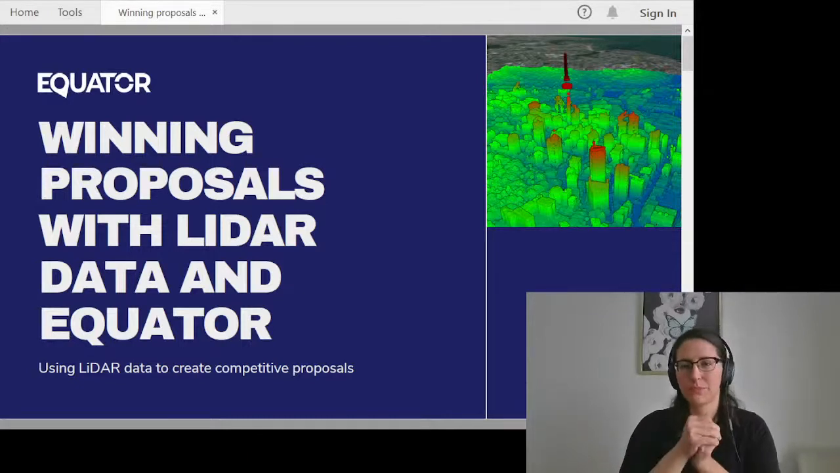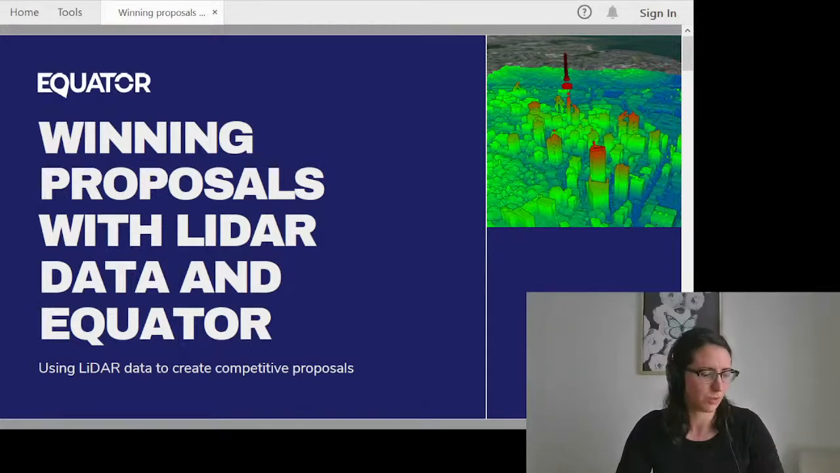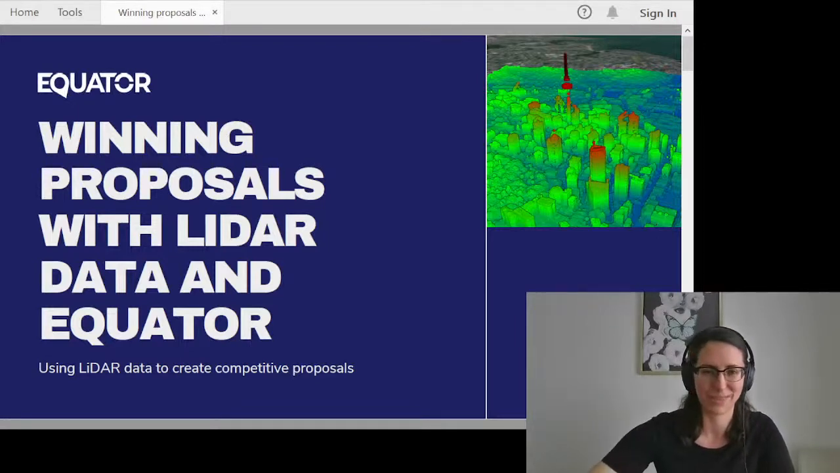Okay. So I will be taking you through some slides today, and we'll be jumping into Equator as well, and giving you a sense of what sourcing LiDAR data there would look like. At the end, I will give out my contact information as well as introduce you to some other people on the team. If you have any questions, any ideas you want to run by us, if you want to let us know the kind of work that you're doing, if you want any help figuring out a workflow with how to do that, we can always help with that.